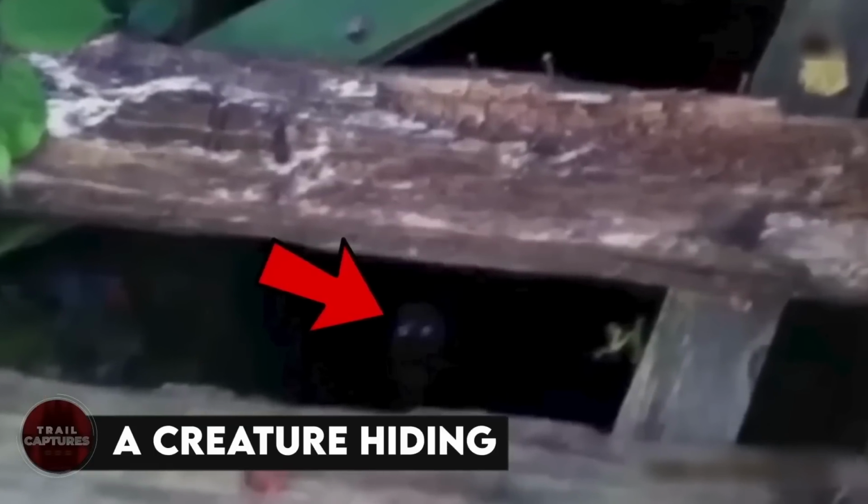Do let us know what you guys think. A creature hiding. When this man was trying to find something out of the ordinary in the woods, he came across exactly that. A weird, tiny creature with glowing eyes hiding deep under some abandoned well. And even though he was just looking for that kind of thing, the man did not stop for even a second to have a closer look at that thing.